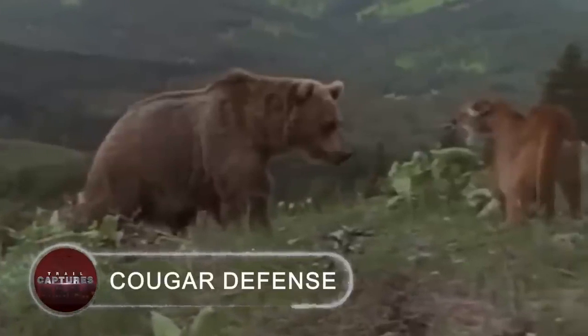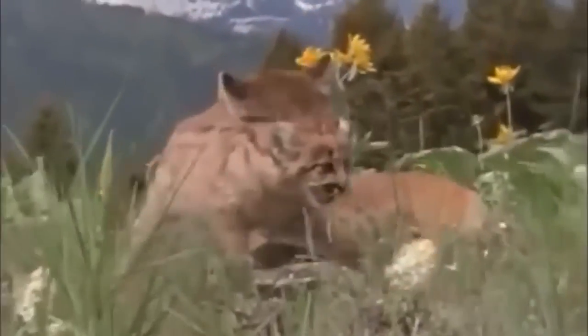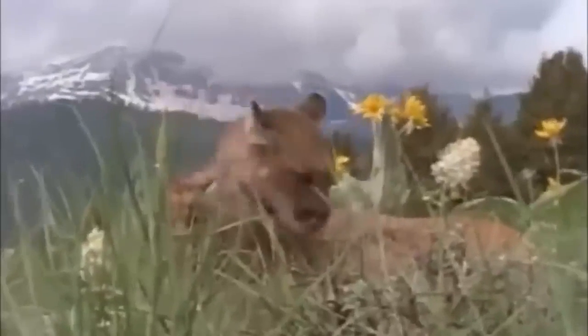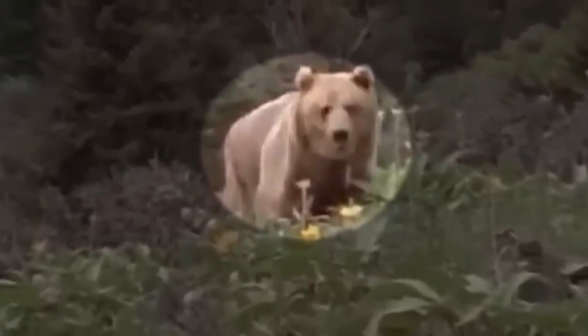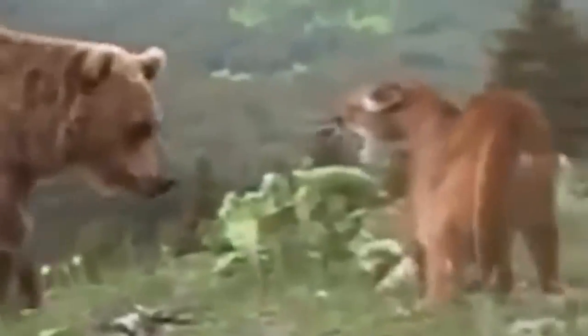Cougar defense. Video footage of a mother cougar and her cub, taken in the Mendocino National Forest, opens with them cuddling. However, you are unaware that a grizzly bear is about to spoil this amazing occasion. I must admit, though, that the bear is likewise unaware of the mommy's fighting skills.